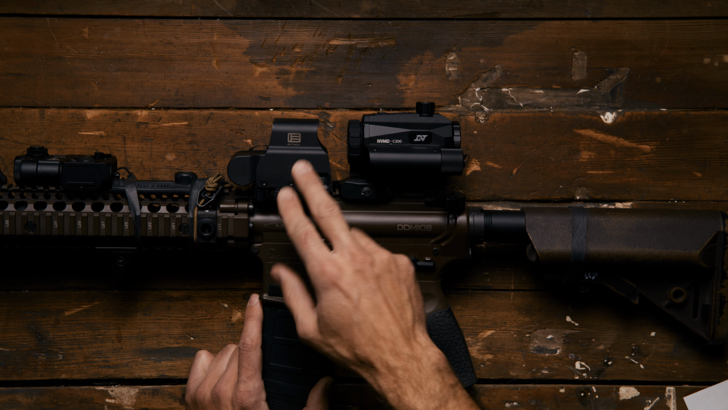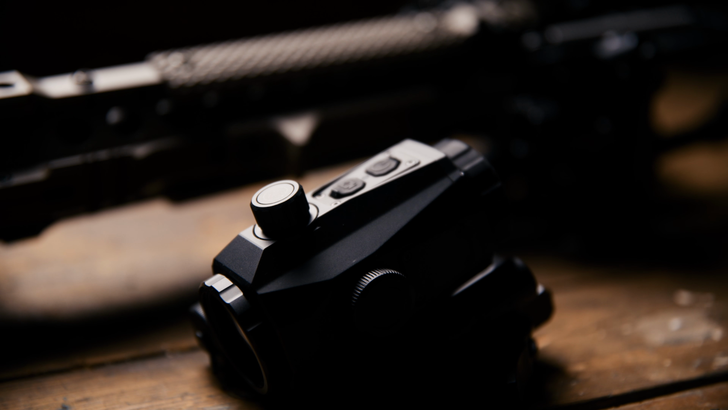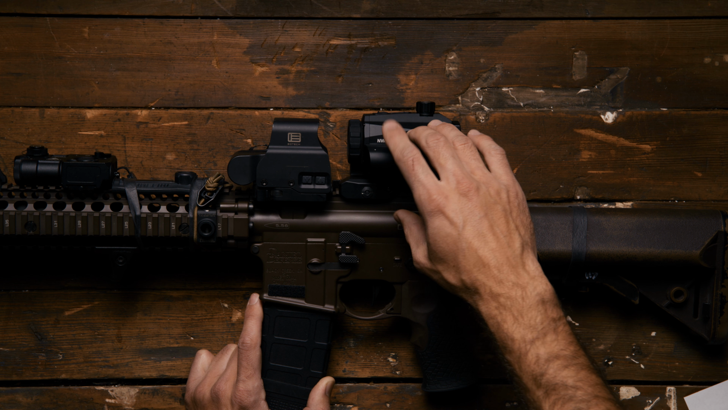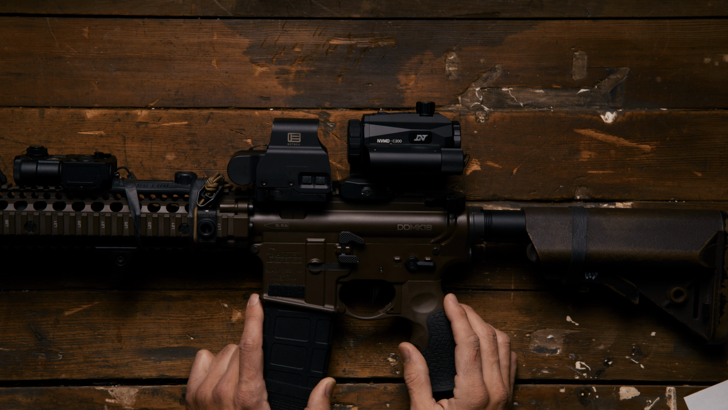But you're just going to be faster and better with just a standard red dot. But it is nice that in a pinch, you could use this as a scope with a reticle. So that is nice.